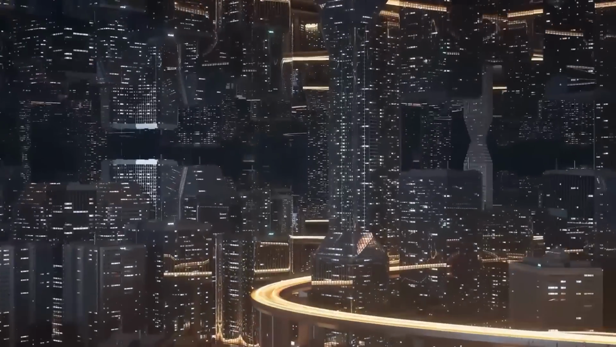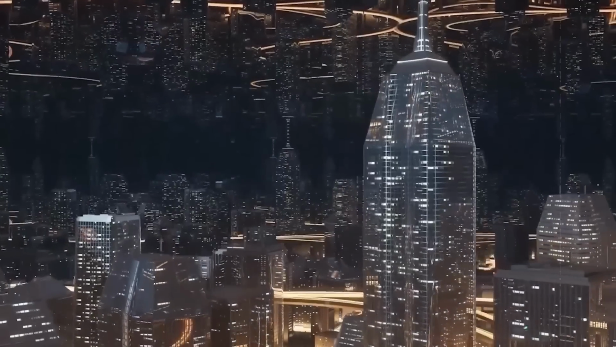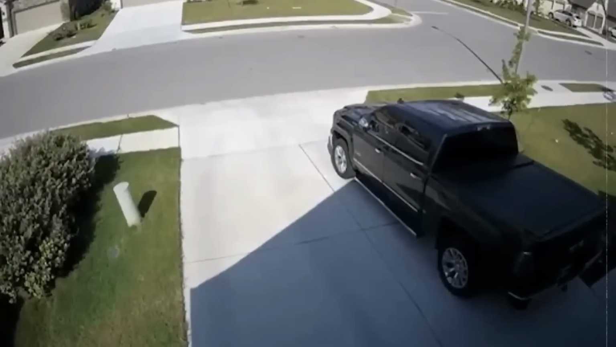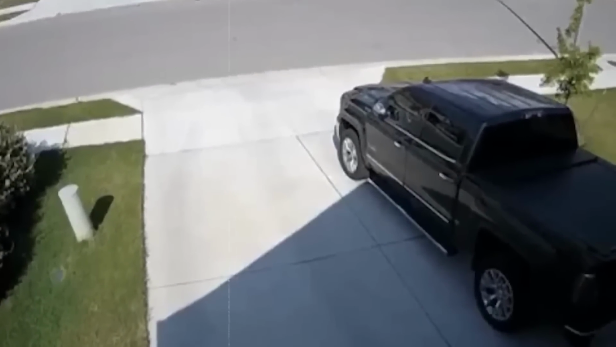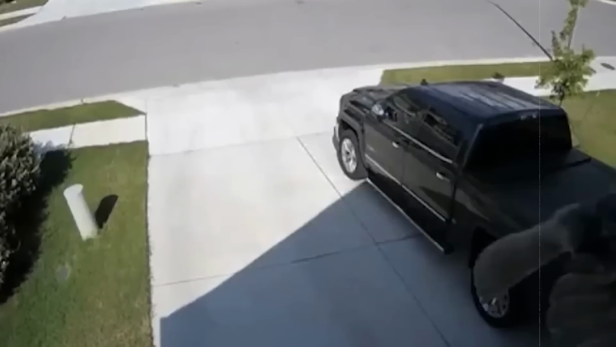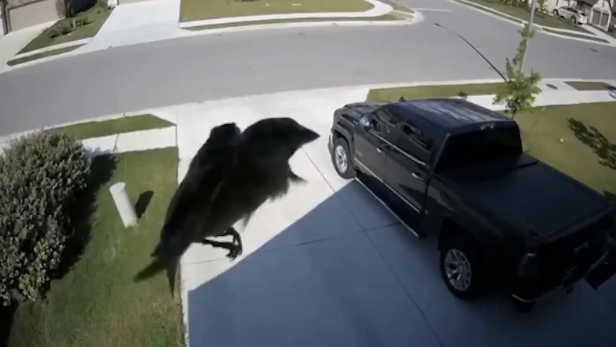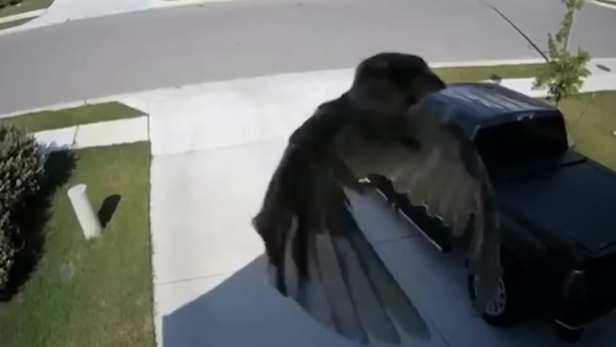Some people believe in the concept of living in a matrix, where occasional glitches can happen. One such glitch was caught on a security camera. In the footage, we see a driveway, and suddenly, a sparrow appears on the scene. The strange thing is, it seems to be flying without flapping its wings, almost like it has some kind of levitating superpower. However, there's a logical explanation for this.